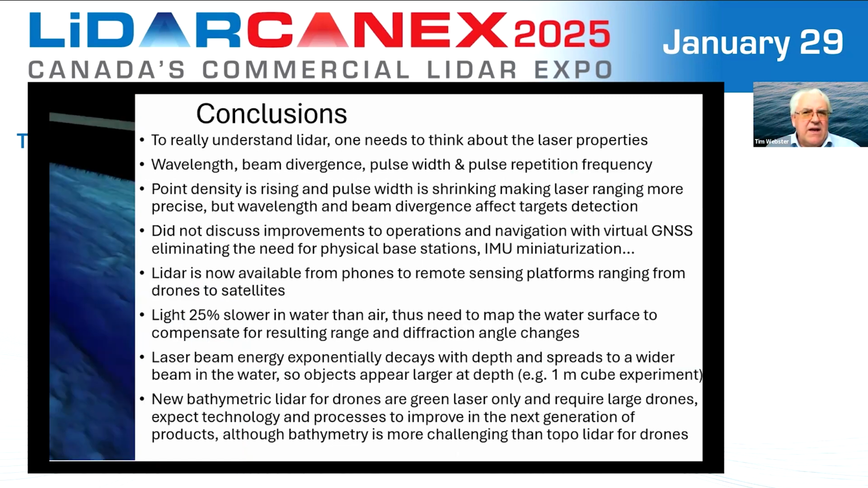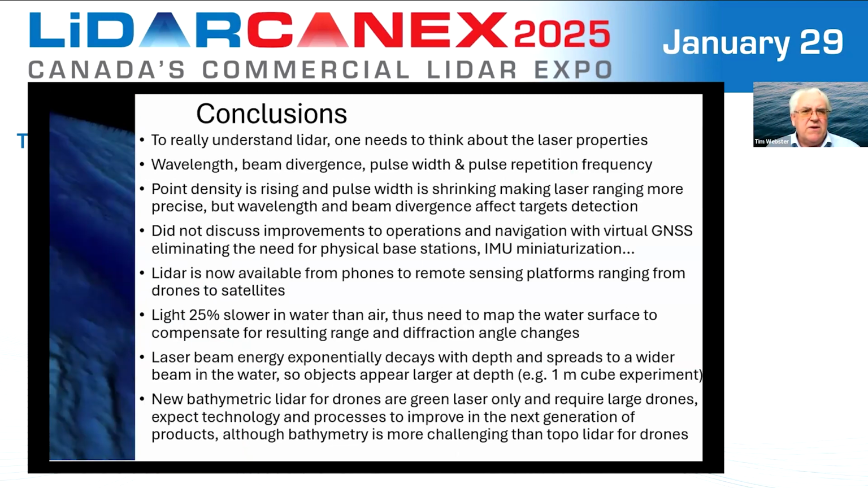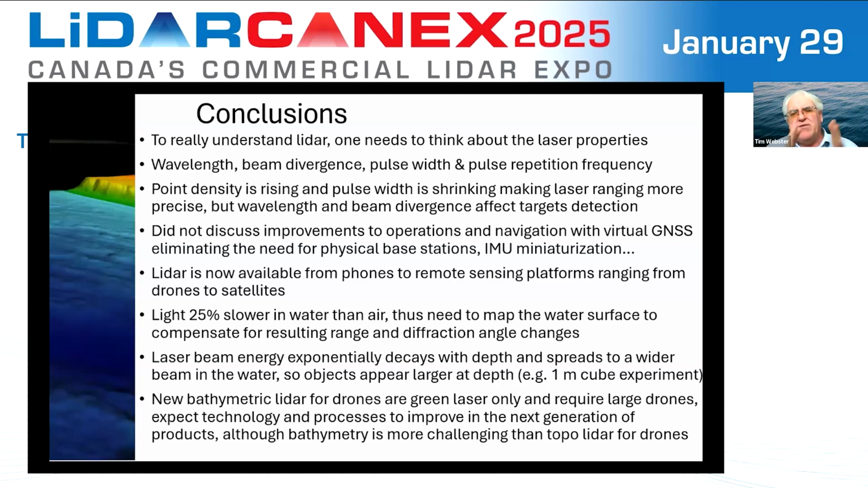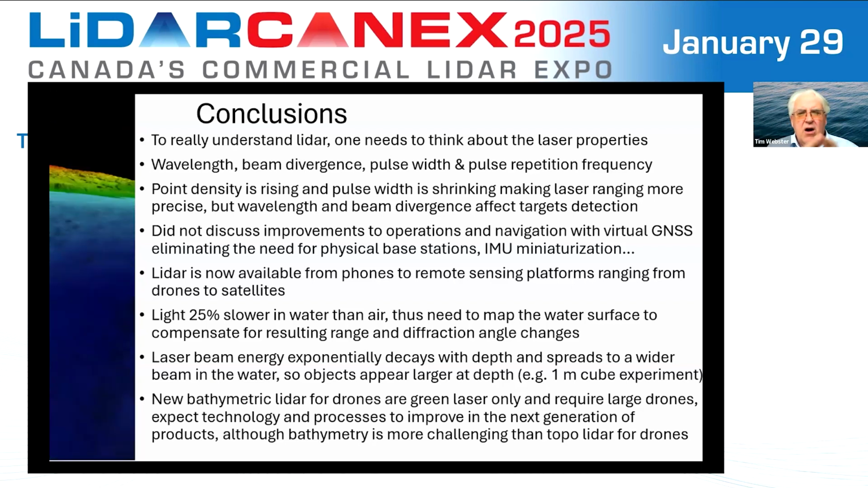Think always about the laser properties when you're thinking about this stuff. Wavelength, beam divergence, pulse width, pulse repetition frequency. All of these have an impact on what that point cloud is actually measuring and the accuracy and the precision of it. Point density is rising.